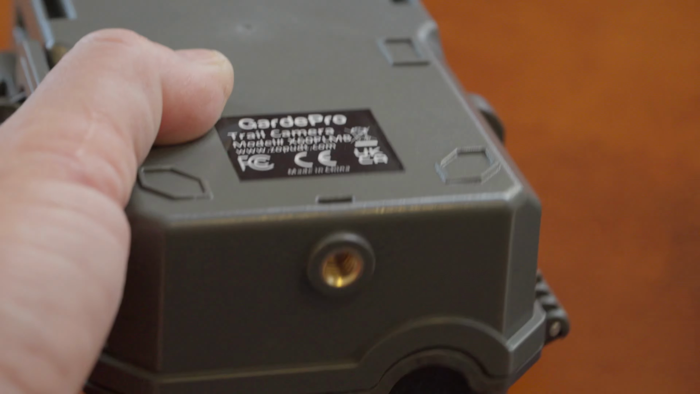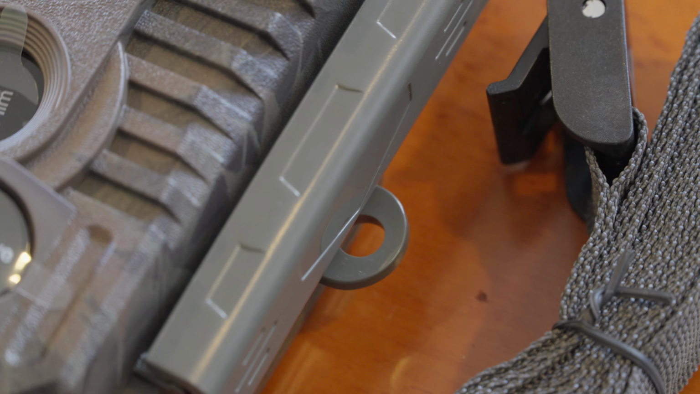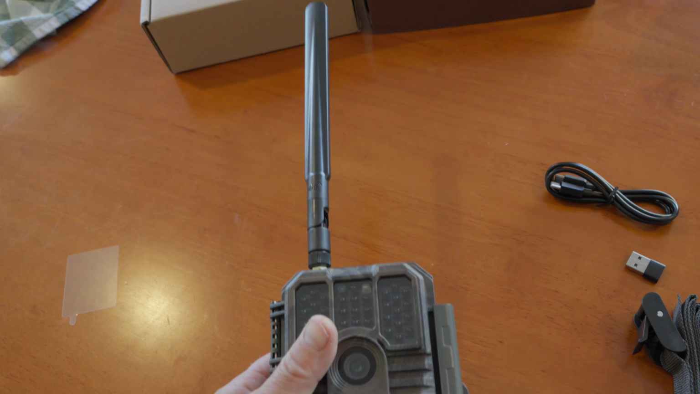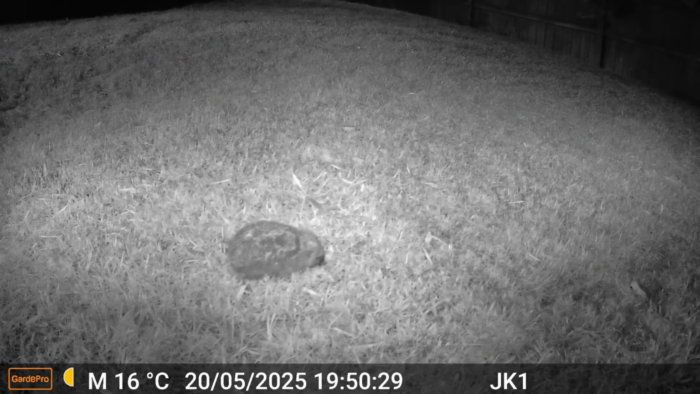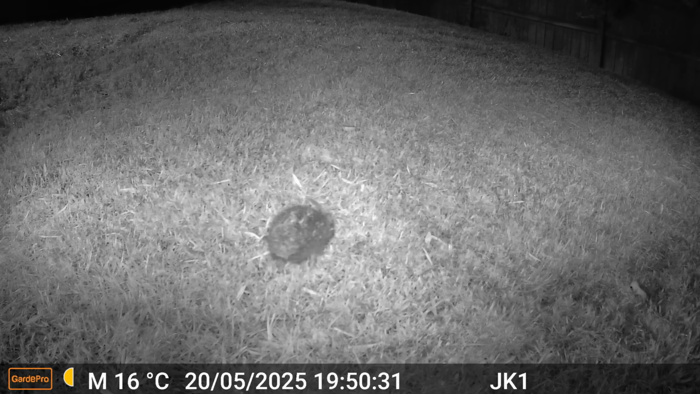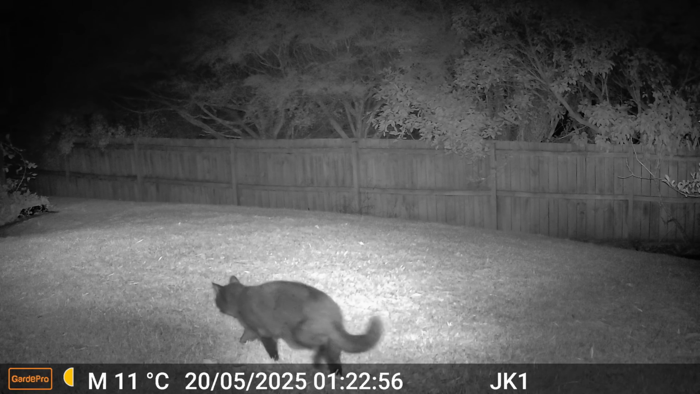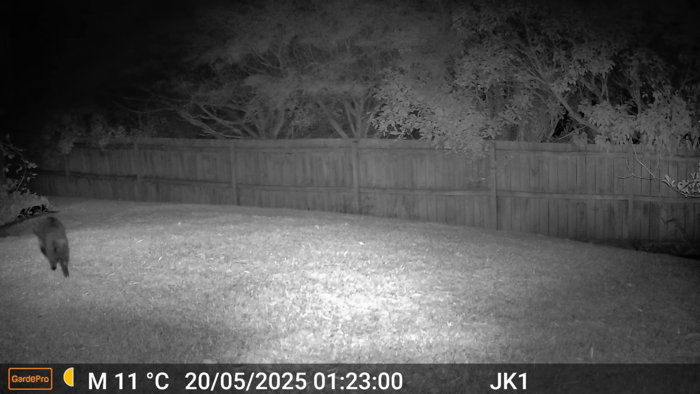also located here. On the side is the closing mechanism, which is easy to use and can be secured with a padlock. On the front it has 3 motion sensors, 2 to the side and 1 forward, with a fast trigger time of 0.1 second advertised. This is also where you'll find the 48 megapixel camera that shoots 1296p HD video with audio at an angle of 120 degrees, along with the 36 no-glow infrared LEDs that can illuminate up to 100 foot at night, but are not visible to humans or animals.